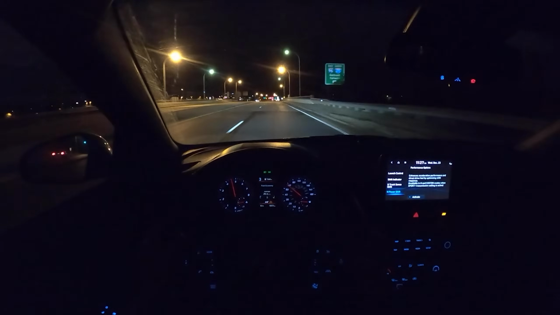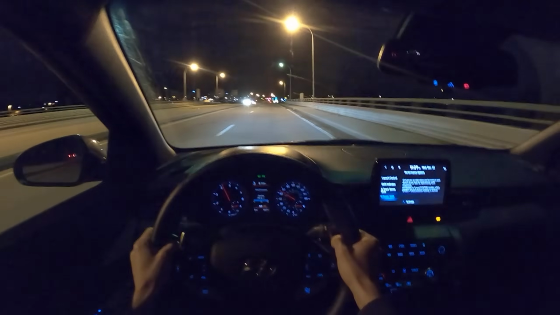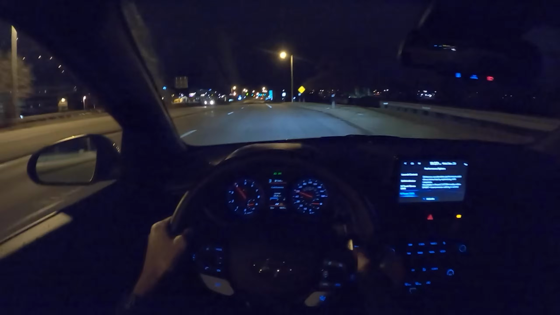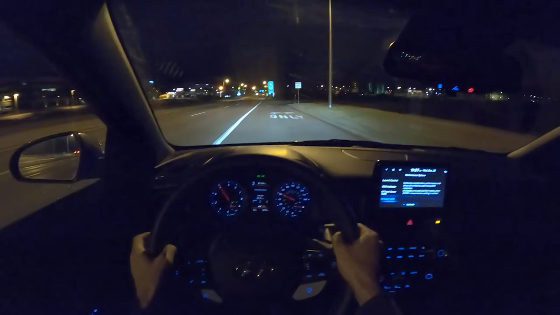And the performance is just insane. The cornering ability, the grip. Oh my gosh. The level of traction that this front differential gives you out of a corner is just sublime.